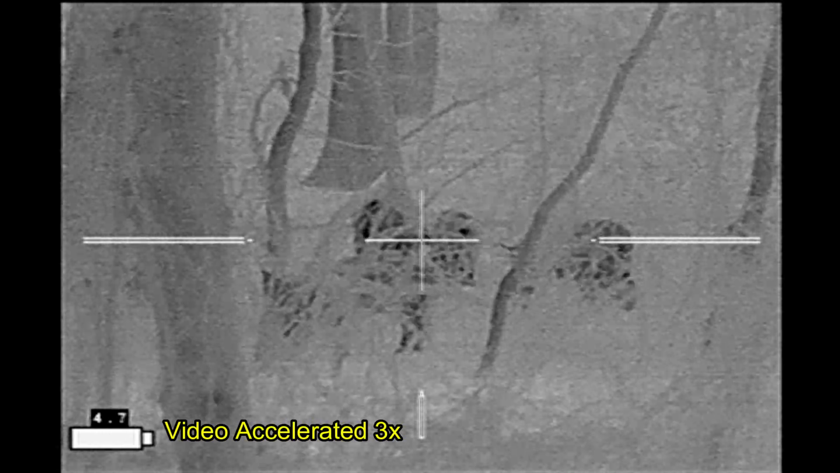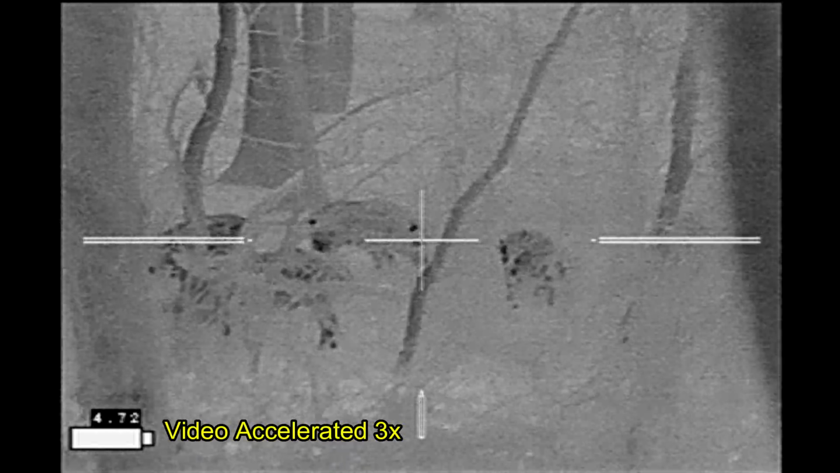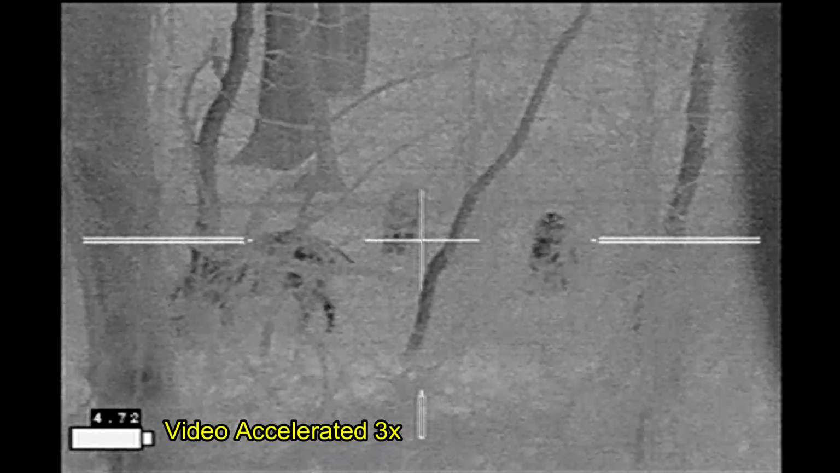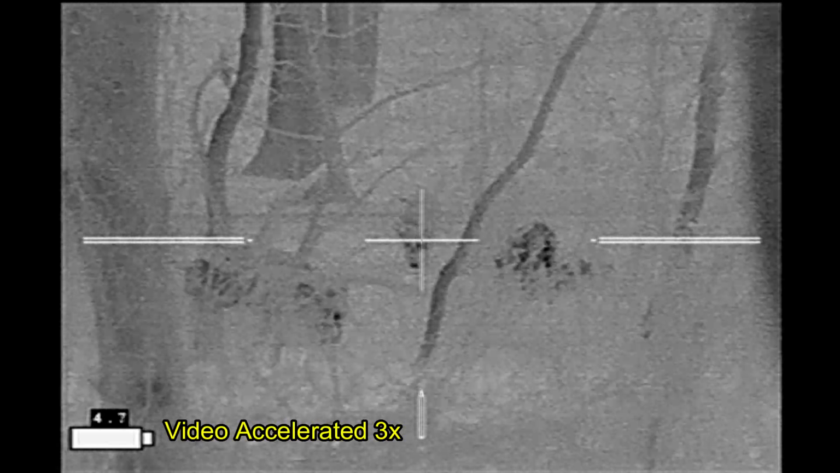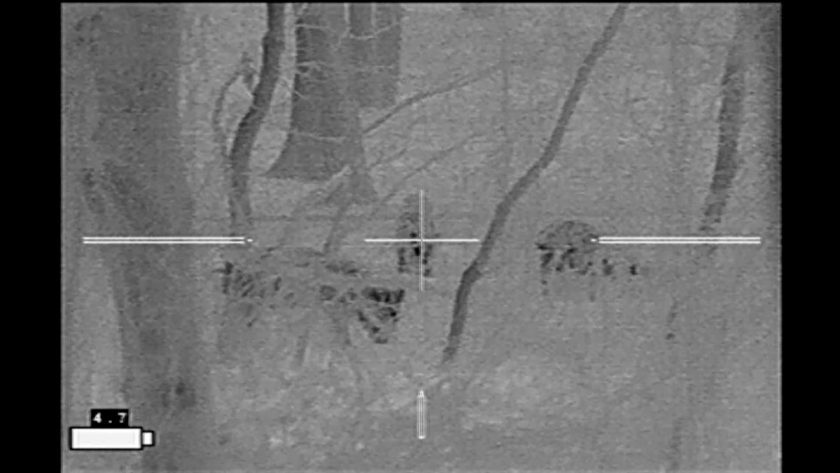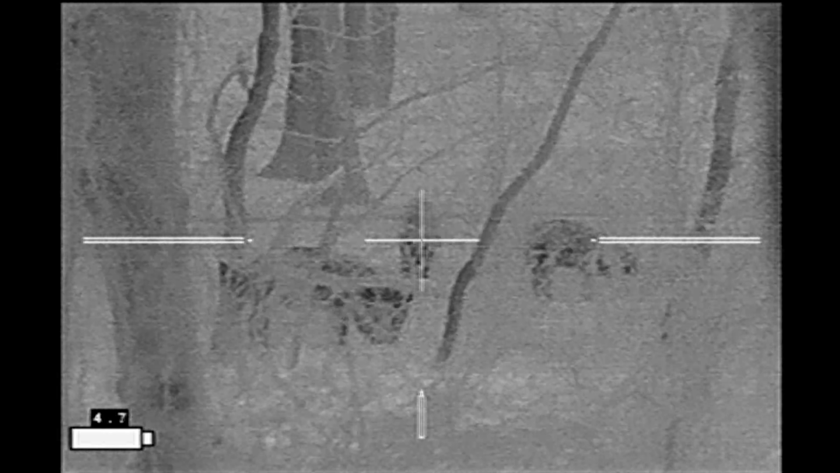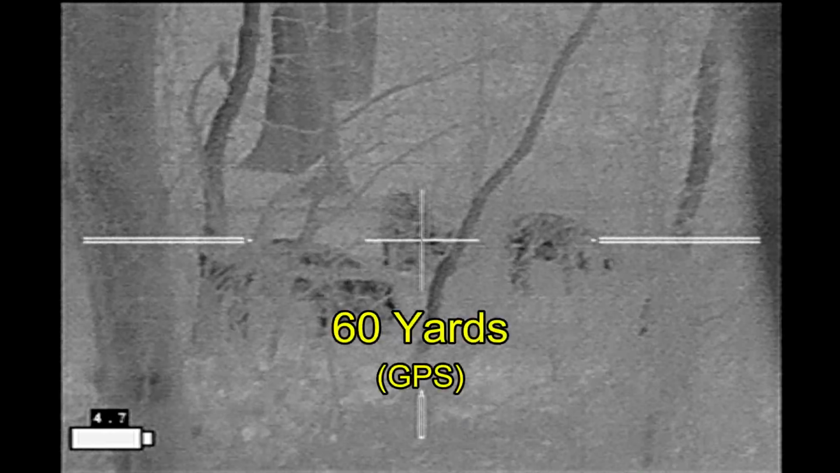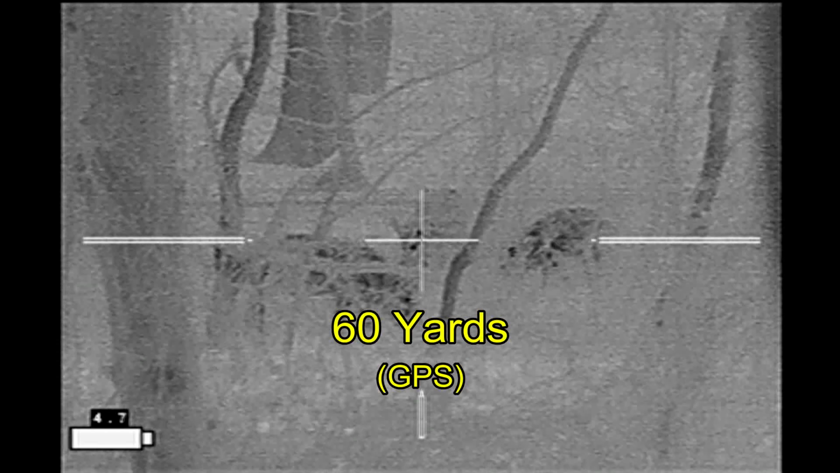So I wait, working out a plan. I know they came in from my side of the creek. So I think if I shoot one of the hogs in the back, hopefully a sow, that I can drive them back to my side of the creek and I can then shoot them when they come out into the open. Here we go.